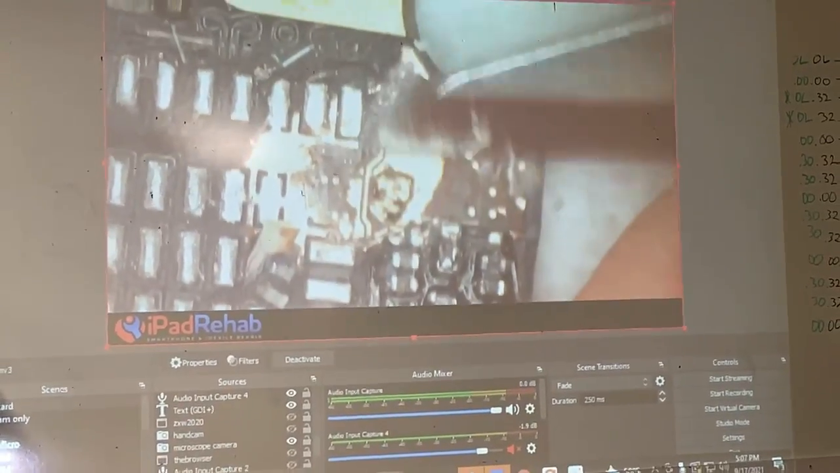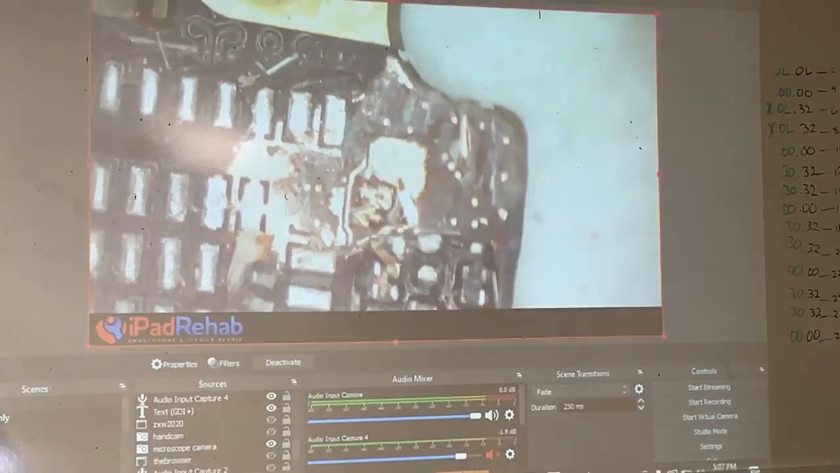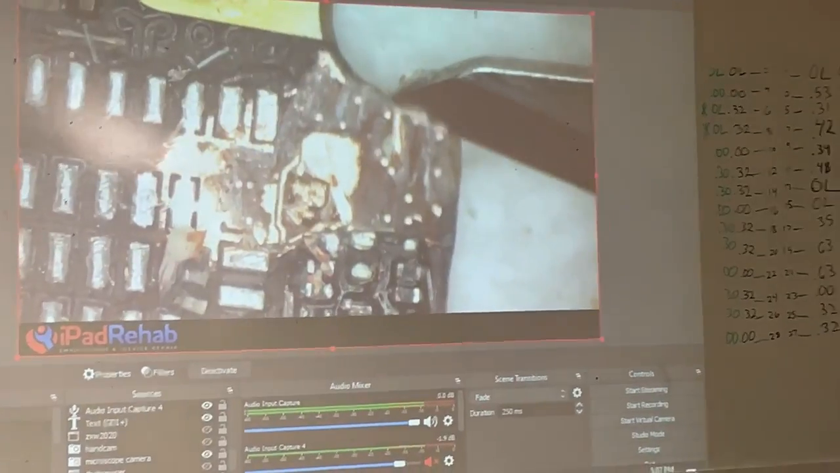So Mark is going to show us how to fillet a phone. Filet-o-phone. All right, so that's the first layer. First layer is off. Second layer.